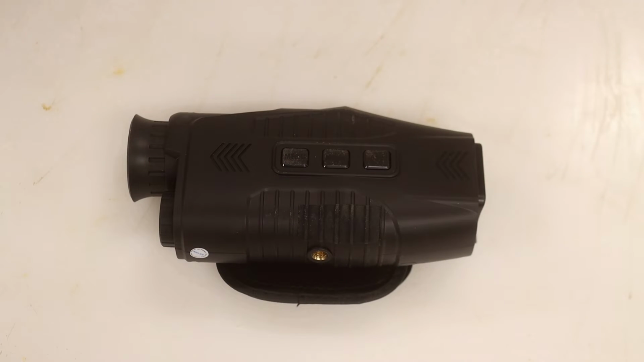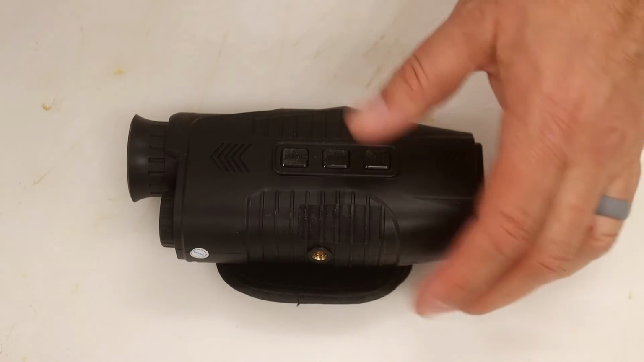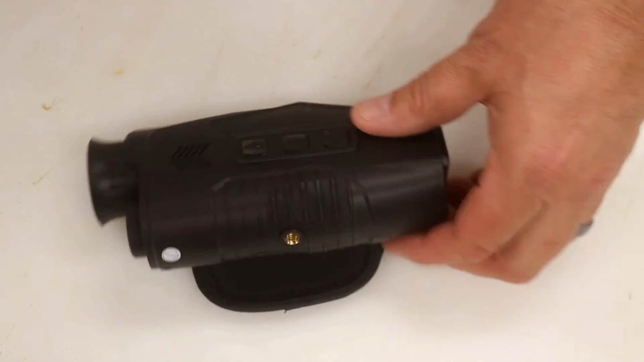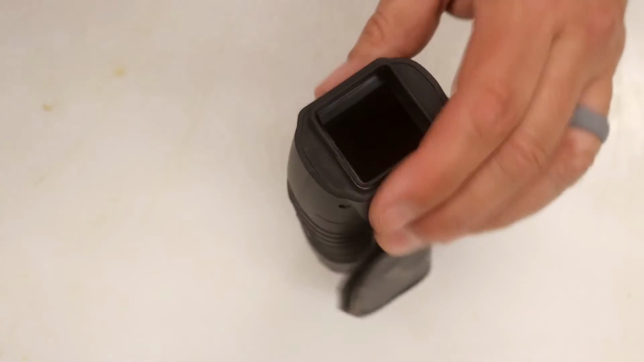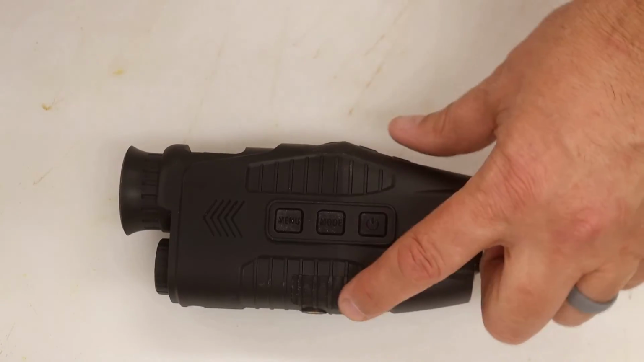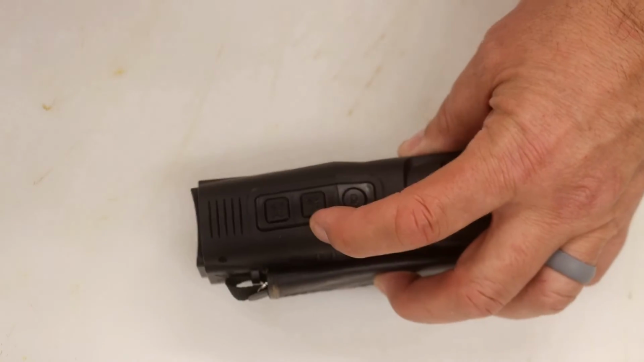There are two ways to upload the video to your computer. One is plugging a USB up and turning it off and on, and it should come up on your computer. And the other way is the SD card. I had trouble with both ways. Some of the videos did not transfer over using the SD card, and I had a hard time bringing it up on my computer.